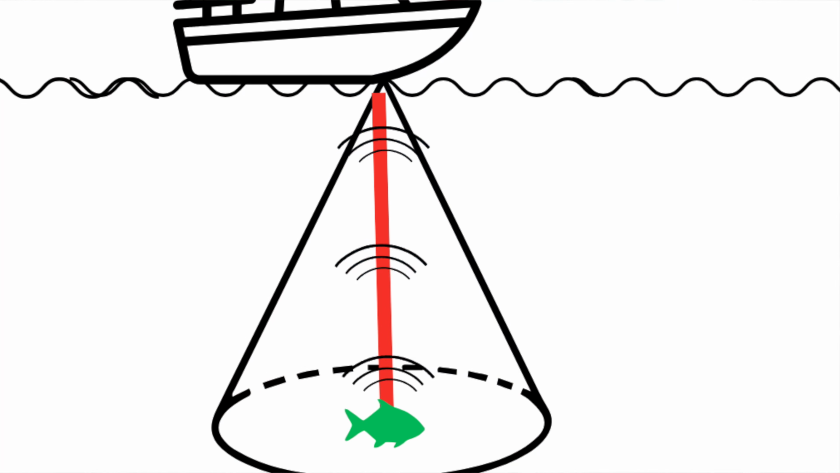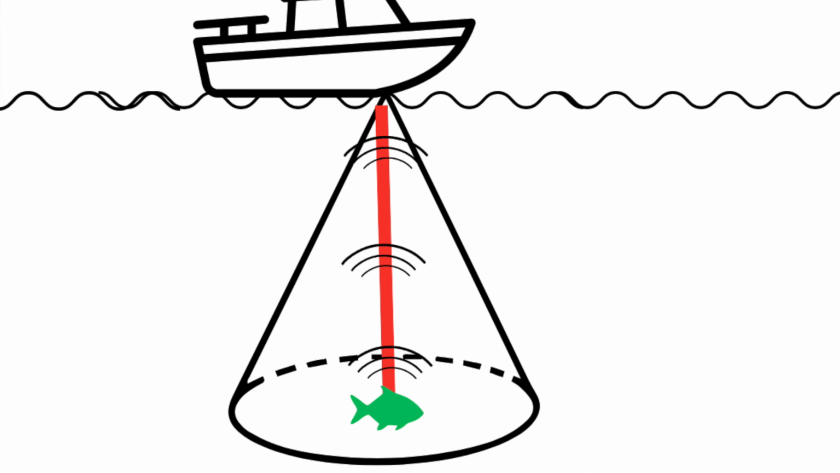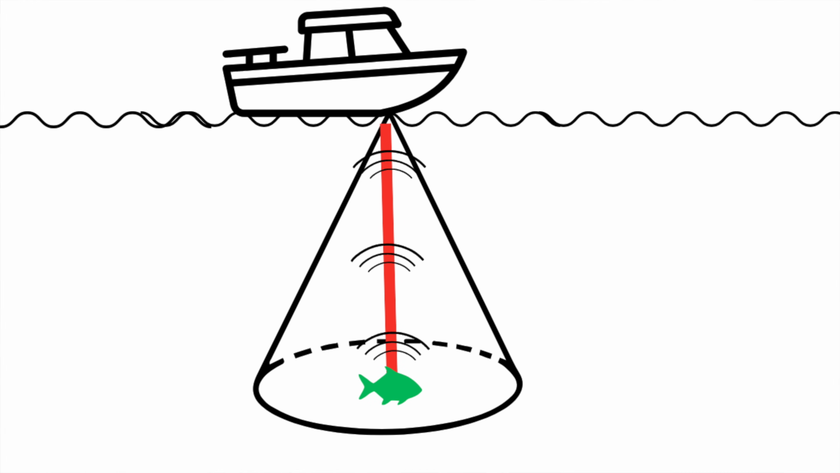Step 2, the fish reaches the center of the cone, right? Now it's the closest to the transducer. It's got the shortest return time, the strongest echo, and it appears shallower. So this is the brightest, thickest part of the arch. This is going to be the top of the arch.